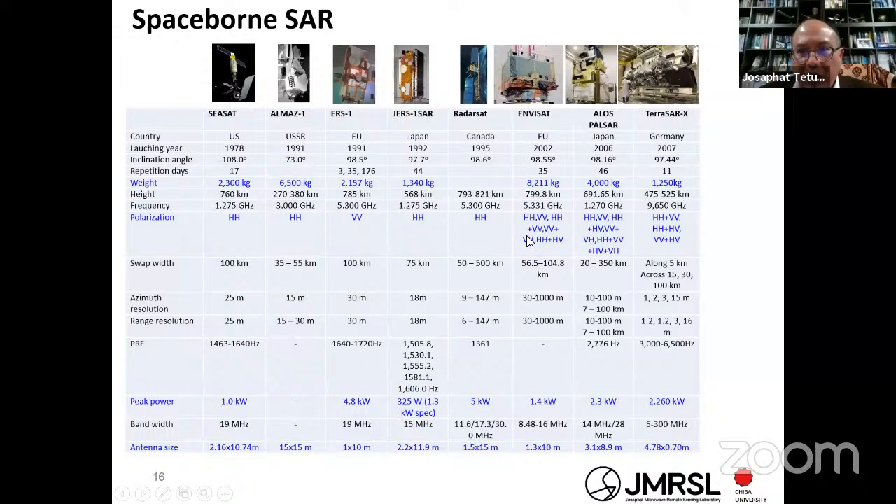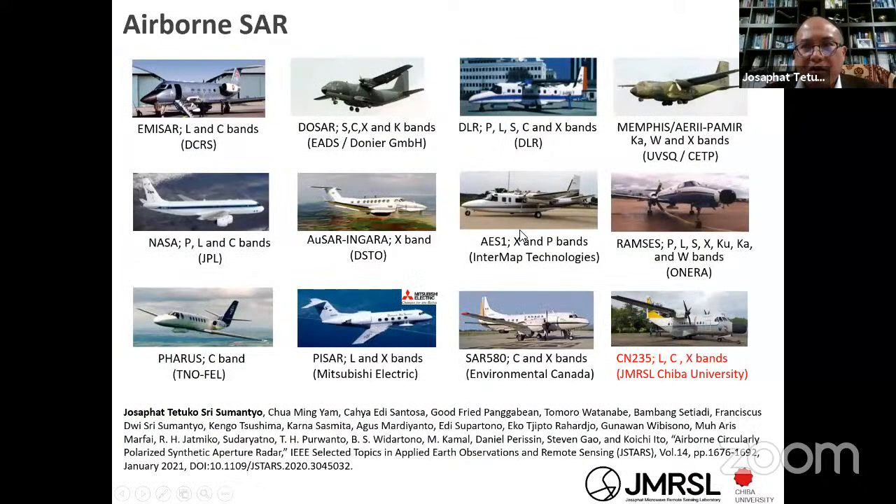Another one is 9.65, which is in the X band. When you consider processing the synthetic aperture image, please consider at least the frequency and also the polarization, because you can find later the characteristics of the scattering of the objects on the ground.